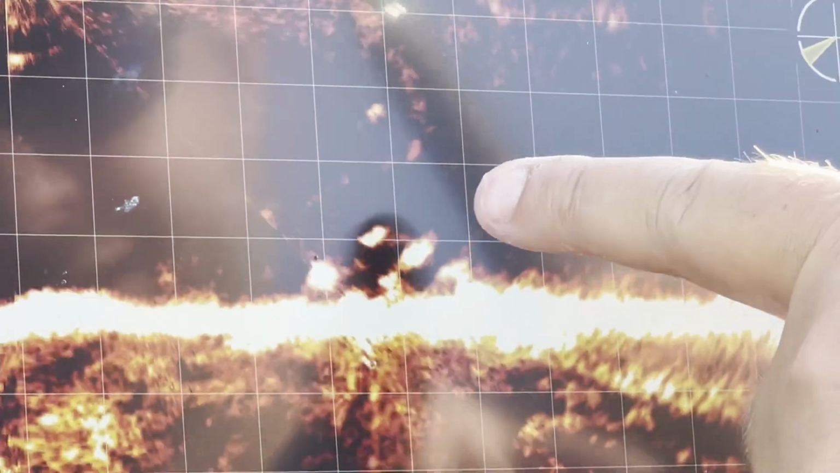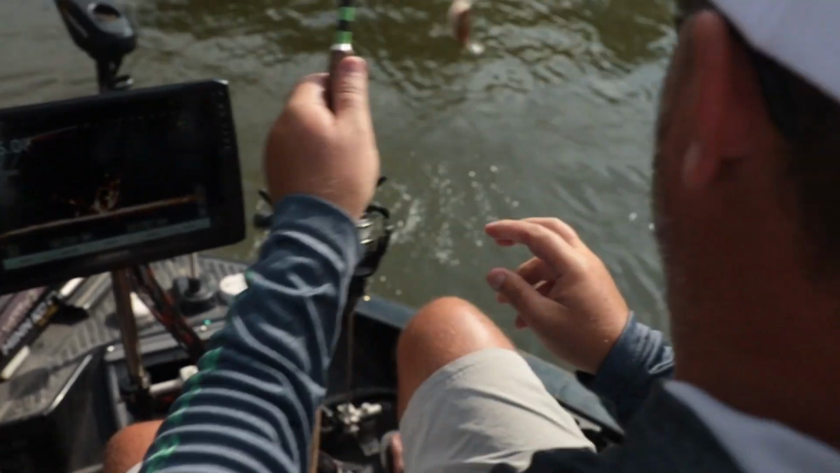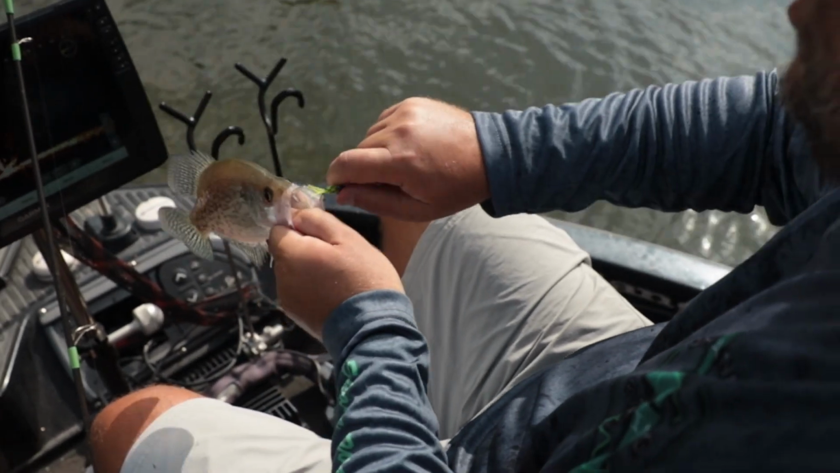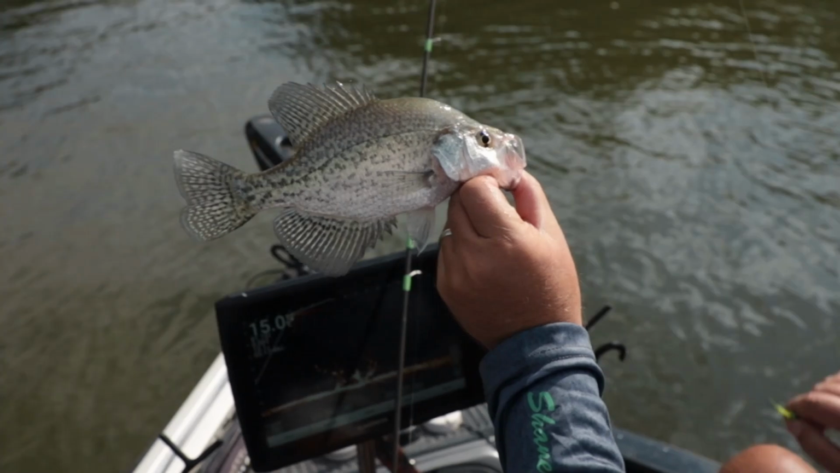We got the jig falling right there on top of the fish. Here he comes. There you got it. Little black crappie. Good solid 10-inch fish. Keep a few fish today. Oh yeah.